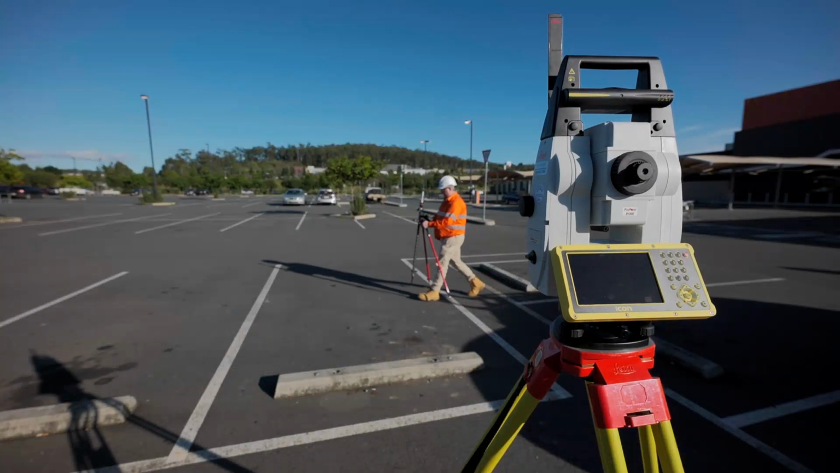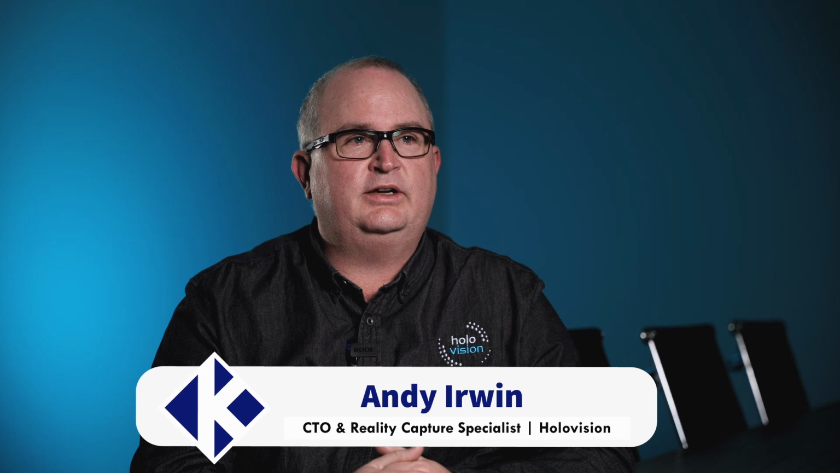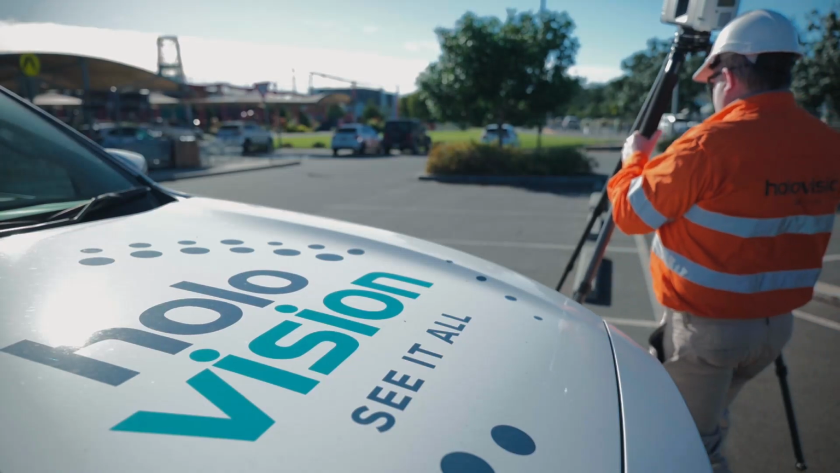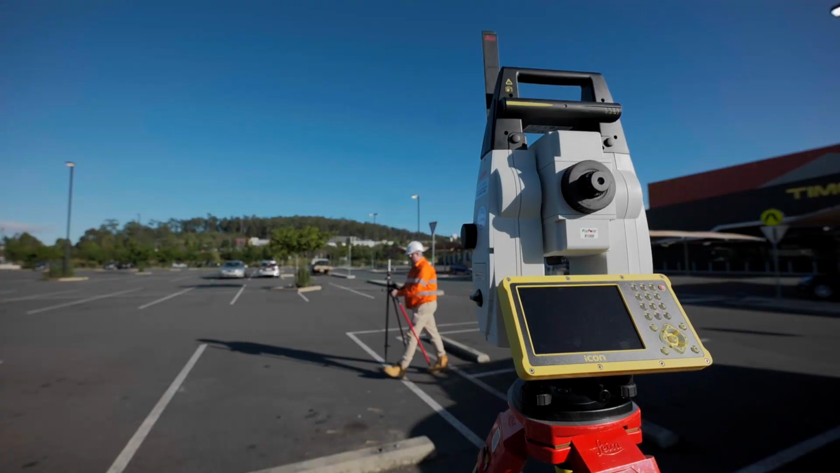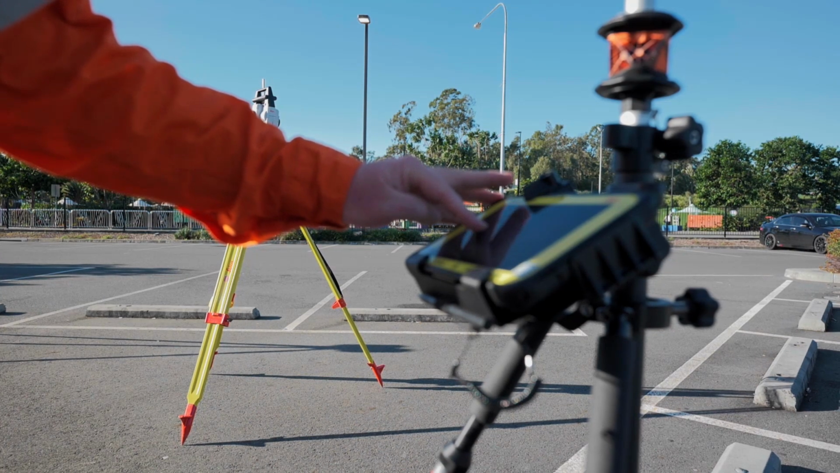My name's Andy Irwin. I'm Chief Technology Officer for Holovision. I started with the Watkins Group back in 2003 and I've had various roles within the company over the years, but the major part of my contribution has been the digitisation strategy within the company, and that includes taking on board the laser scanning and total station for robotic layout, helping to introduce drone scanning, 3D photogrammetry, augmented reality and virtual reality applications within the business.